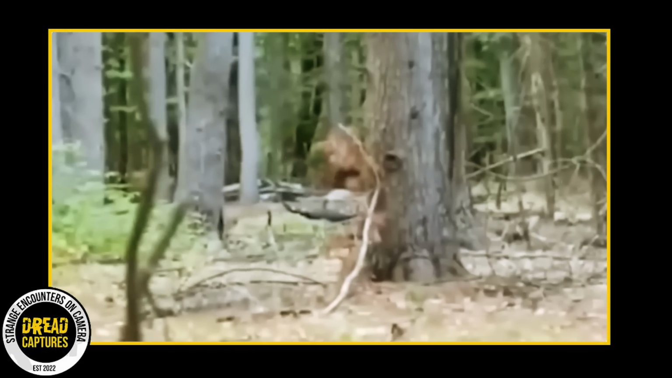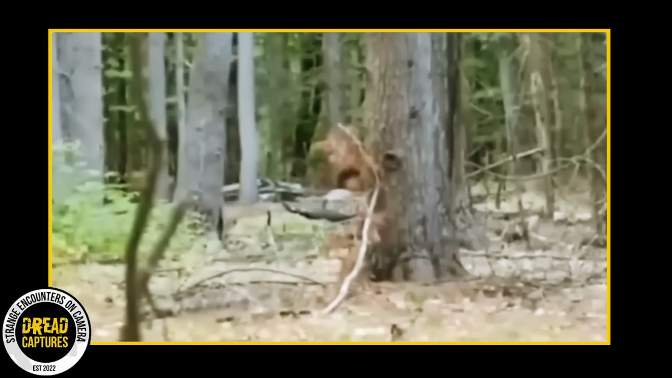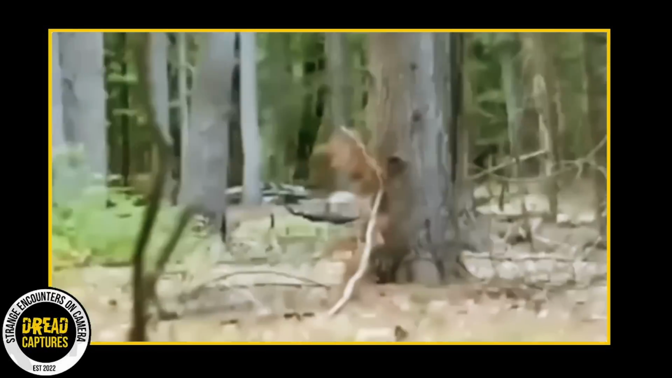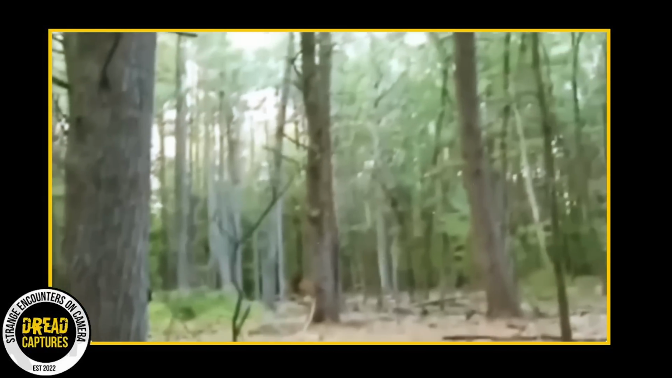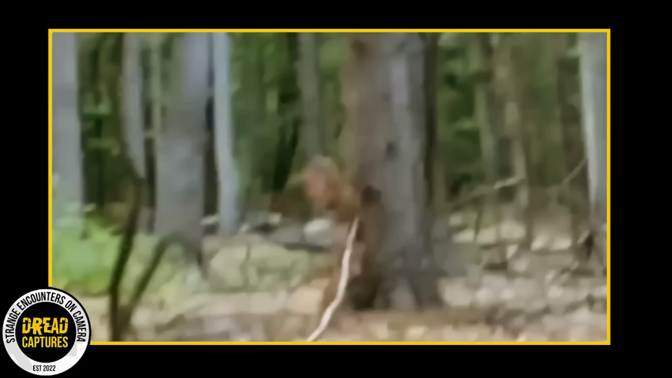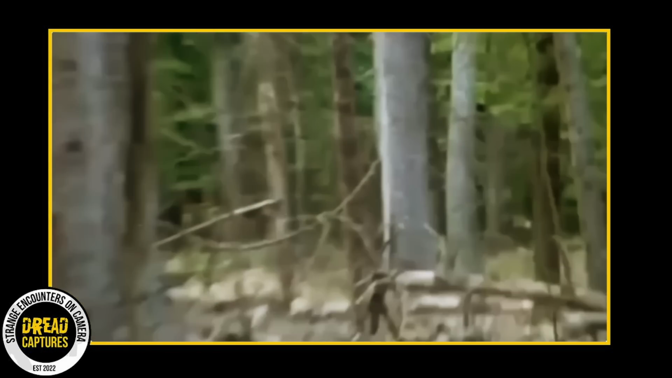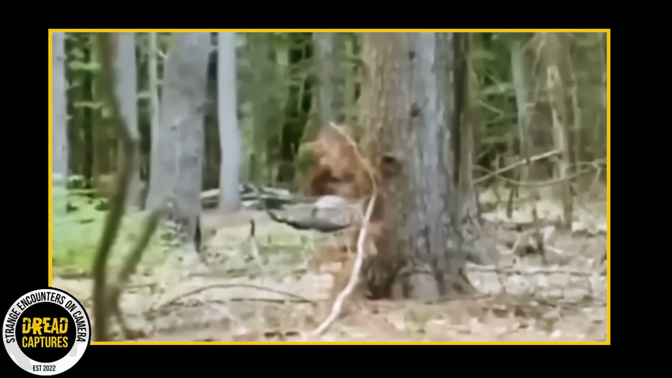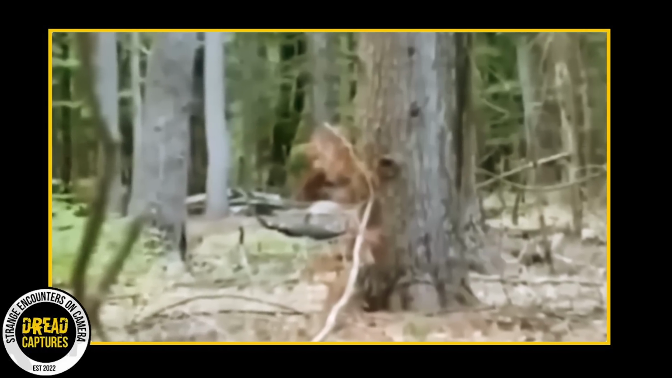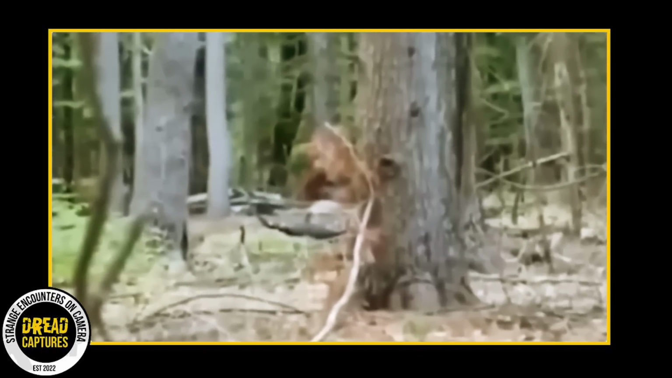Now, you are most likely thinking, this is definitely a bear, but here's the catch. Bears don't usually move the way this creature does. And while we might consider apes like chimps or gorillas, they generally don't walk on their hind limbs in the way this creature seems to. And also, those primates aren't native to this area. That leads us to an intriguing possibility. Could this be footage of the elusive Bigfoot?